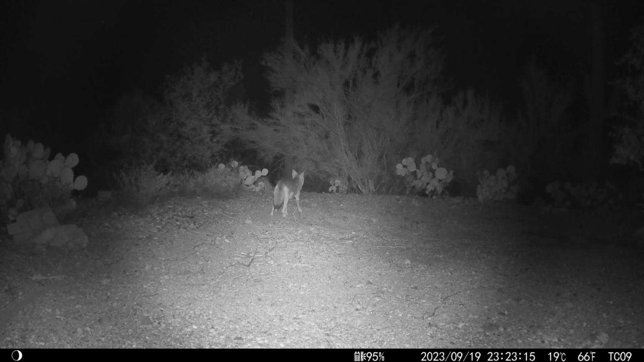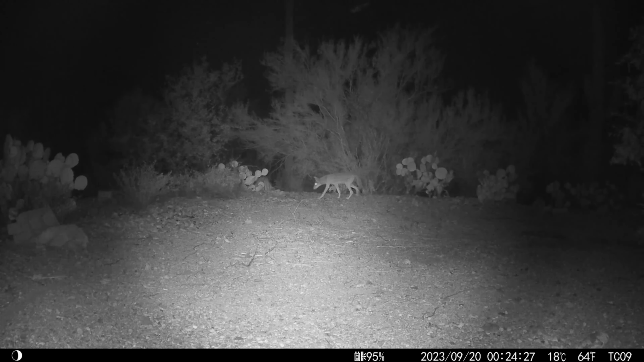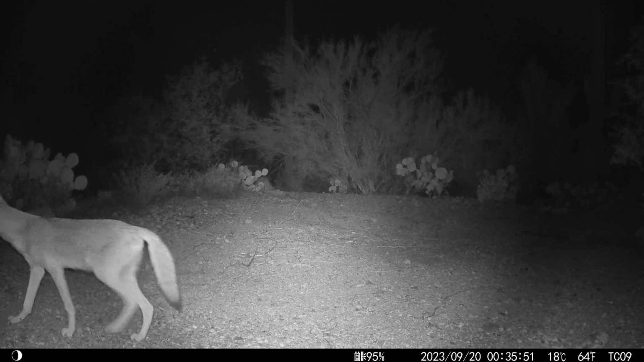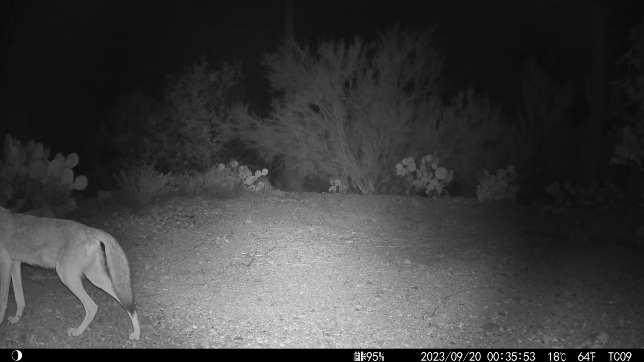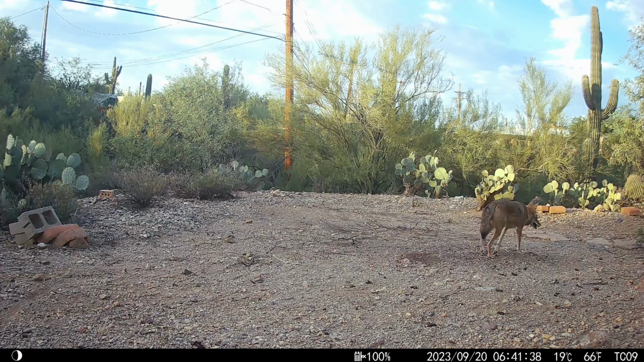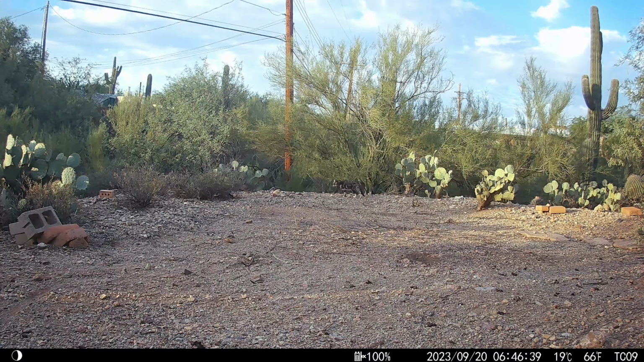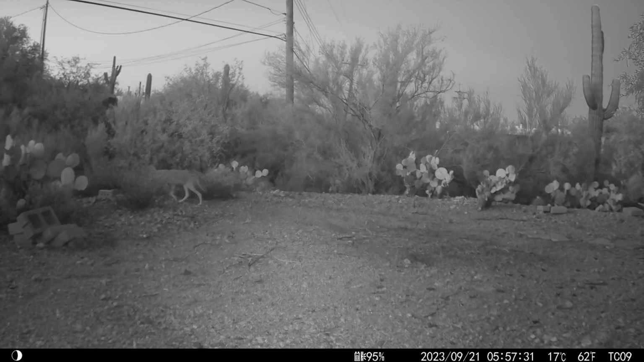I believe this coyote is pregnant. You'll see her a few more times here in the video. She's kind of limping too, but she's very thick. And this little one likes to make a habit of doing that. Their tails go up a little bit when they stand at attention. There's the pregnant one again. And there's the cat again. As I said, there were so many coyotes this month.